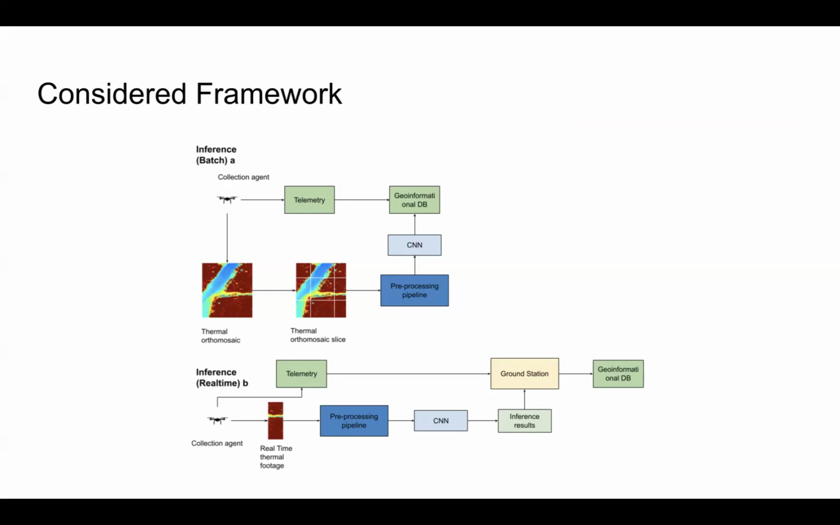On the other hand, the real-time scenario is much more useful in a real-time process as it can aid operators on the ground as they move through the minefield. However, it also has some challenges. First of all, we have to work with a small slice of the thermal footage, which means that certain pre-processing techniques are much harder when compared to processing the whole orthomosaic at once. Another thing to note is that it imposes certain performance limitations on the system, which limits the architectures of neural networks and preprocessing steps we can use to hit the near real-time requirements.